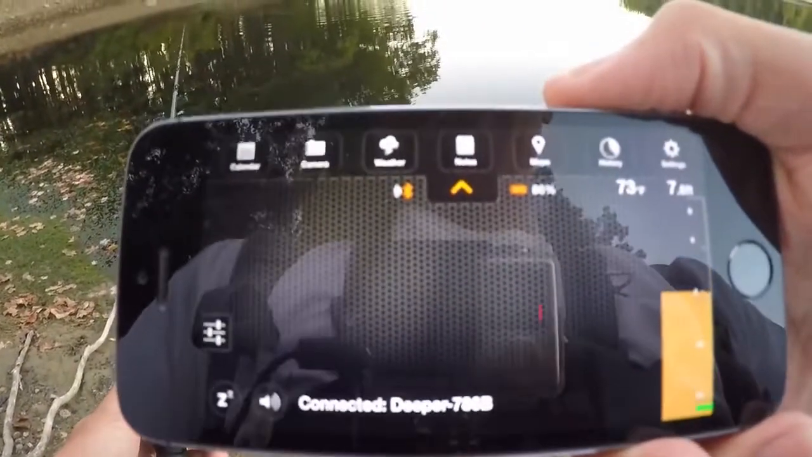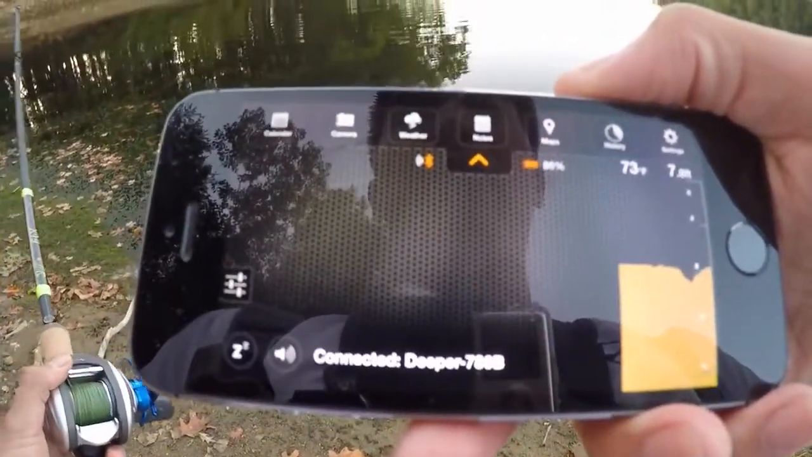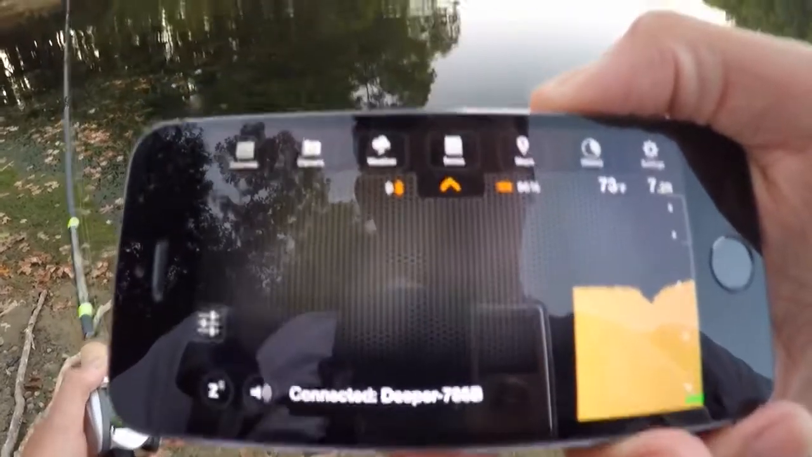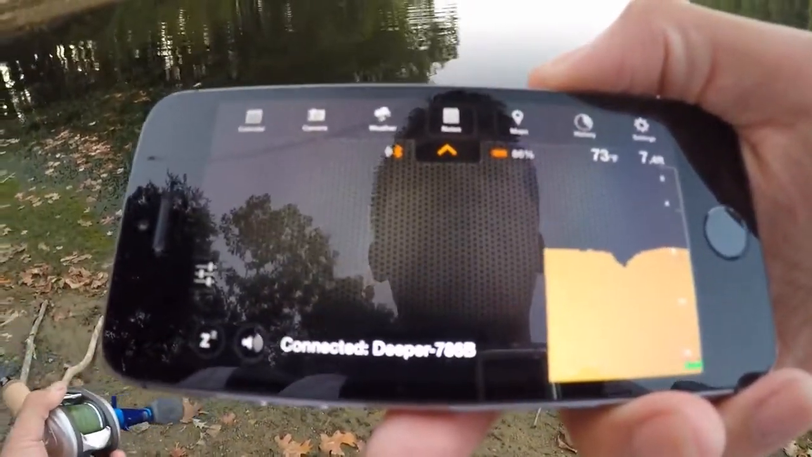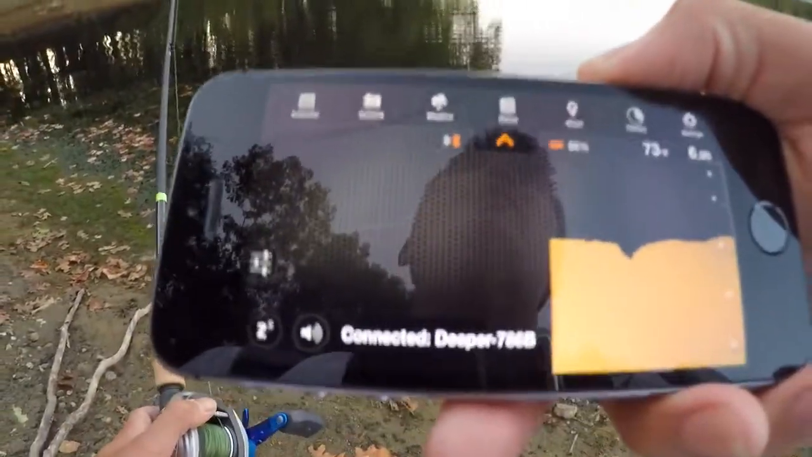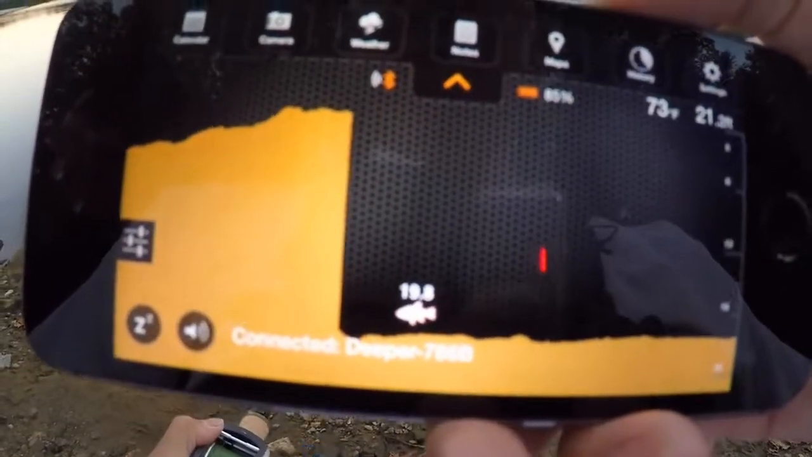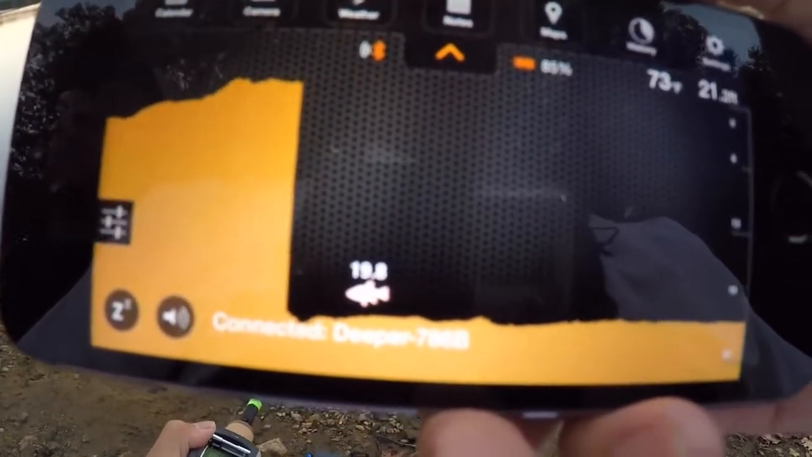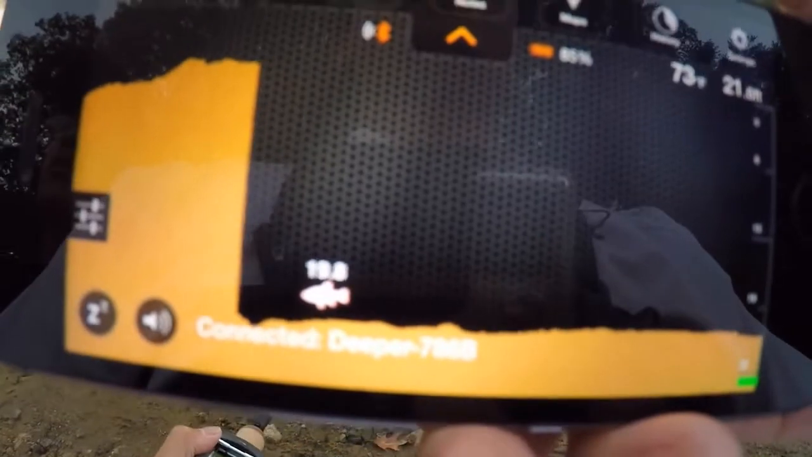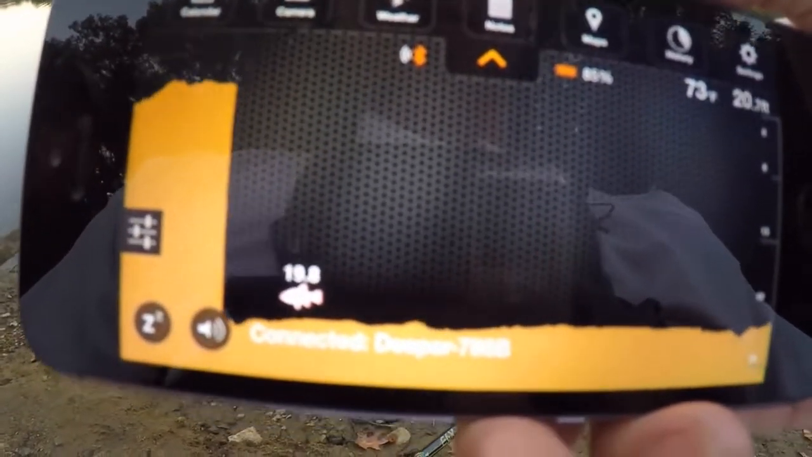It's going to be much more basic, and in my opinion, I don't recommend using it like this. It'll still show the depth, and it'll show the temperature, and it'll show fish, and it'll actually have a fish icon show up. Let me see if I can find one. So we have a fish marked here in 19.8 feet of water, and I'm gonna show you guys what I like to do to most effectively use this device.